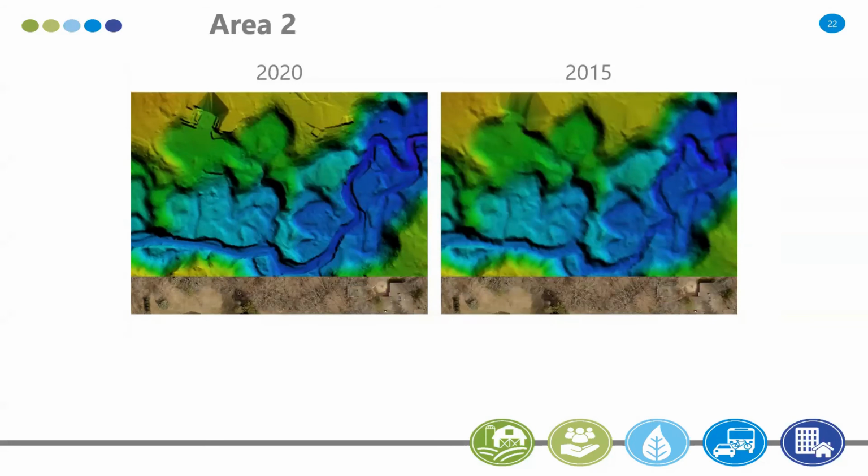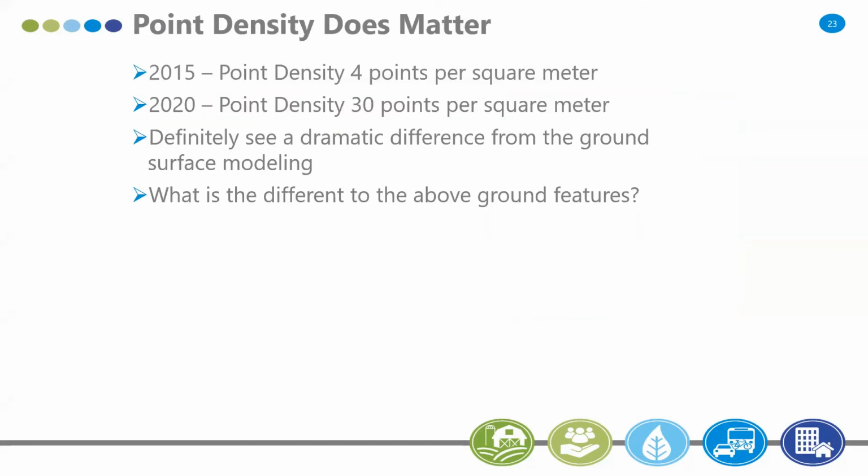Again, this was just a quick comparison of what it looks like at 30 points versus 4 points. You could definitely see the 2015 data as it relates to the 2020 data, between 4 and 30 points. There was a much bigger, more dramatic difference in the surface modeling than I had really expected, and that was an interesting point of view.